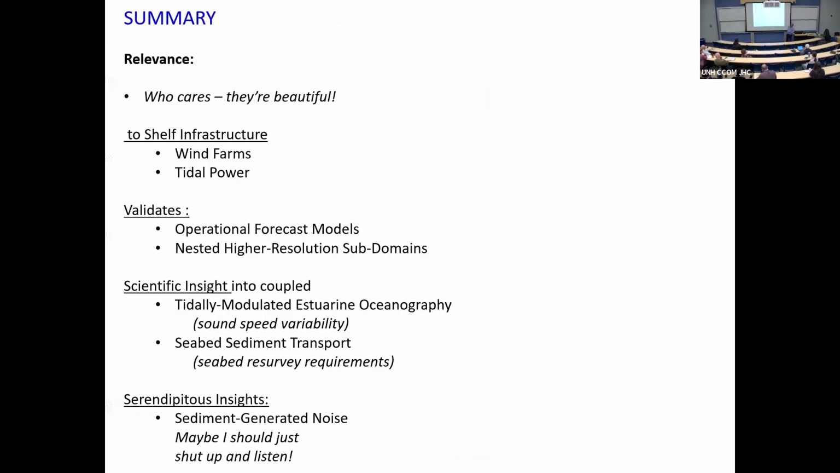So I'll finish there. The sort of relevance, well, who cares? They're beautiful. I mean, if you don't think sound waves are beautiful, I just can't help you. In retirement, I'd like to make wallpaper out of bed forms. I think I'd make a killing. I'll tell you the story. But you just look around our corridors here. We have the most beautiful images everywhere.